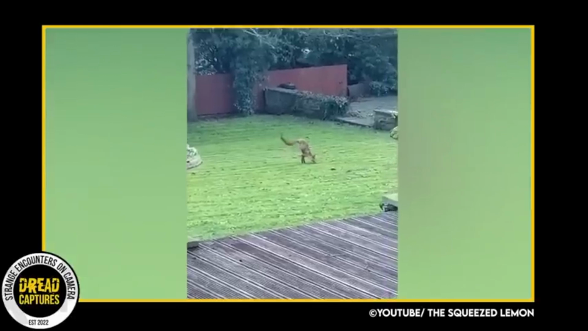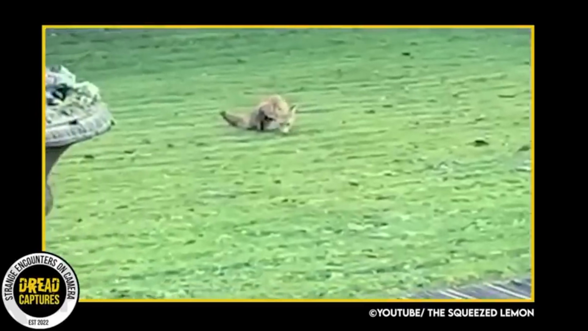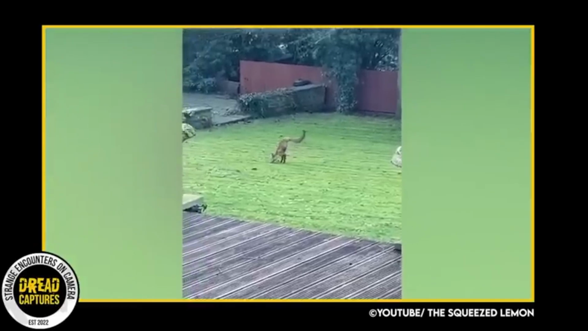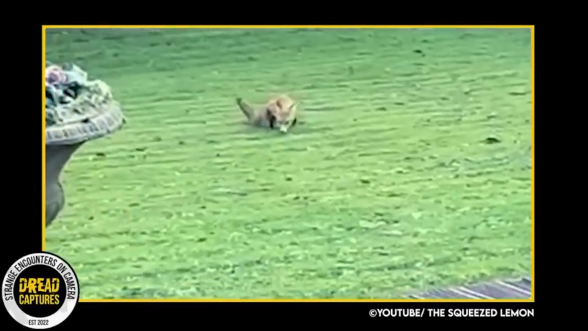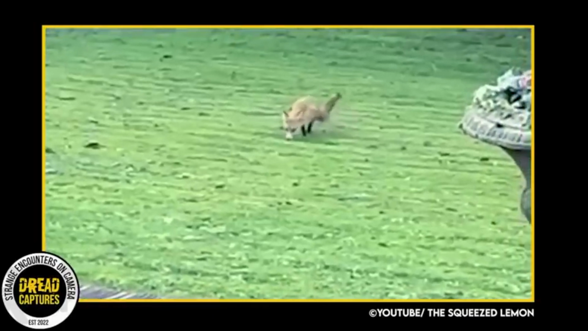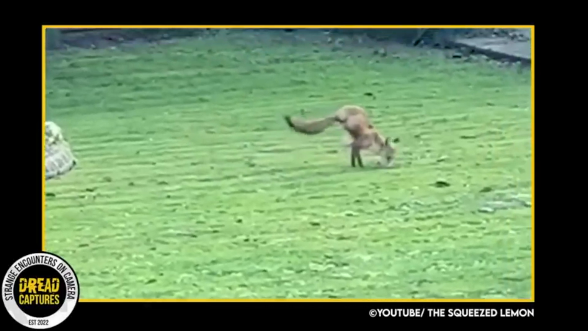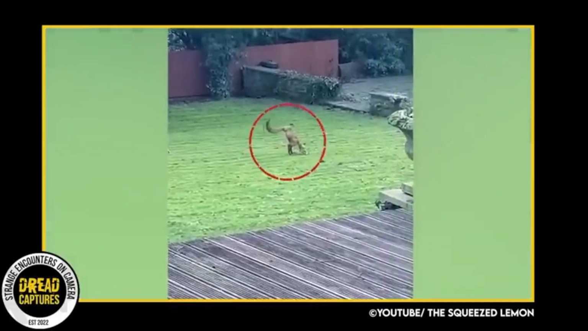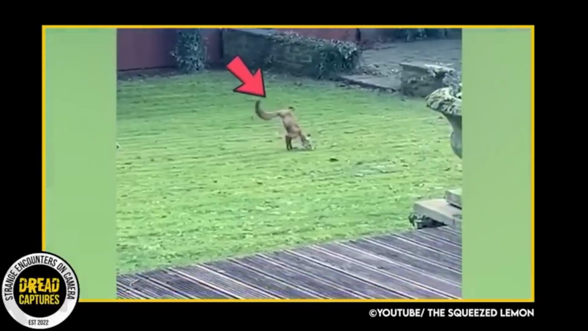A UK man captured some amazing footage of a surprisingly agile little fox in his backyard. The man's security camera had captured this fox a few times, but the footage wasn't very clear. So one day when he was in his kitchen, the fox walked into his yard. He grabbed his phone and thought he'd capture some video. He was a little surprised at what he saw. The footage shows the fox nimbly moving around on his front 2 legs, seemingly searching for something to eat. The man says he thinks this is the same fox that has frequented his garden before, but he's not positive.